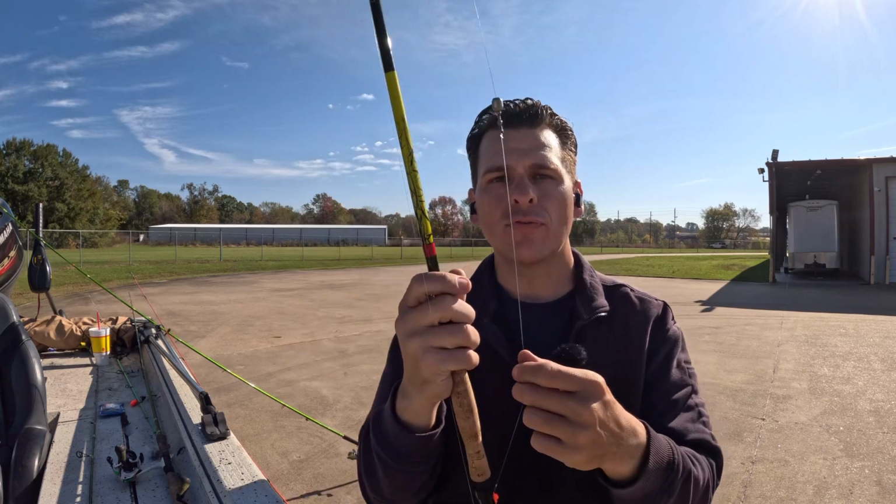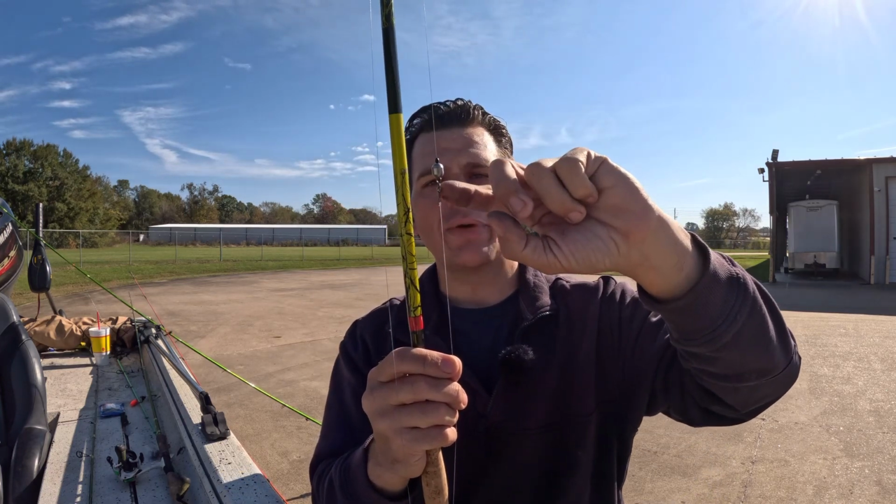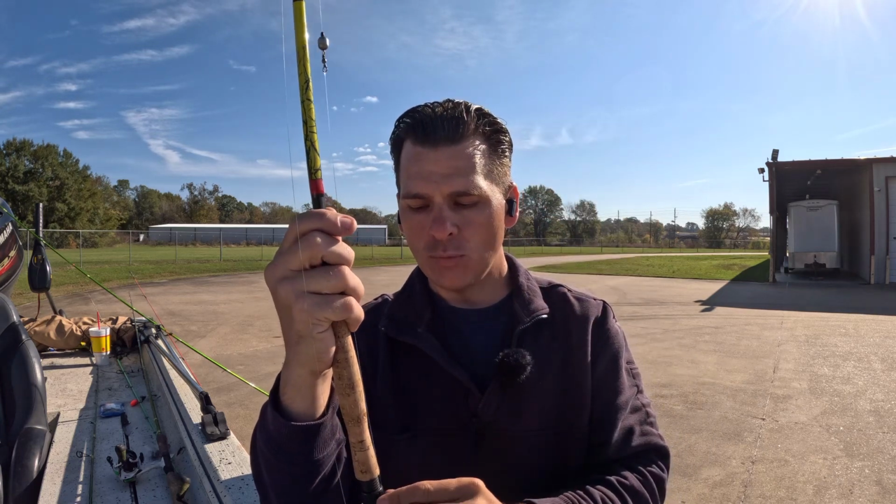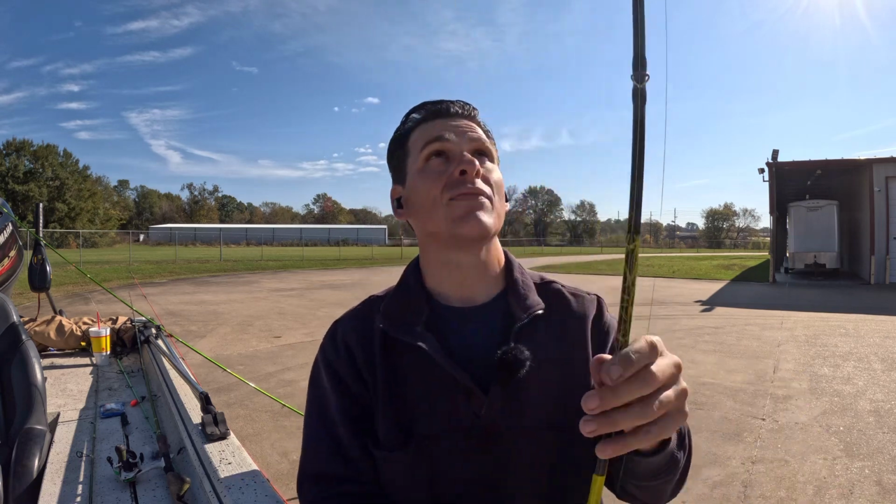The reason I do the 8-pound fluorocarbon, if I break off at all, I'm not going to lose my bobber stop. I'm not going to lose my weight. I'm not going to lose my barrel swivel. The only thing I have to replace is my piece of fluorocarbon and my jig head. And a lot of times I have those made up where all I have to do is just tie the line right on the barrel swivel and I'm back fishing again.